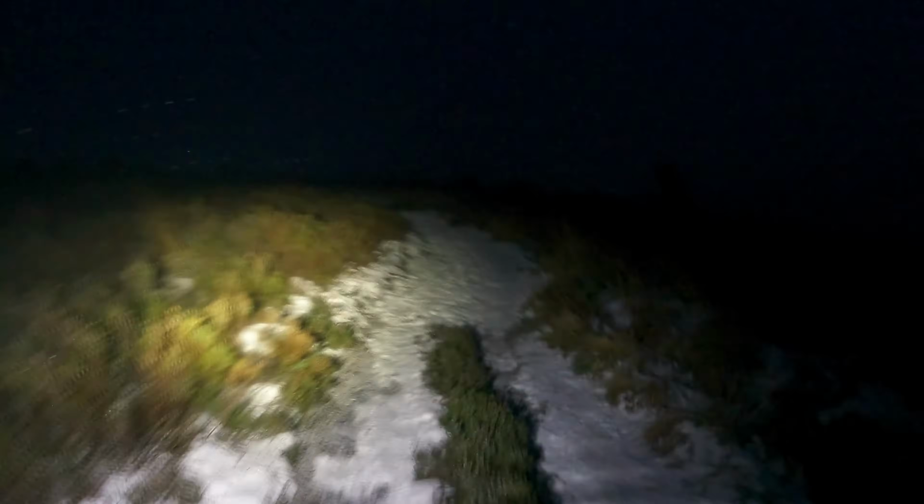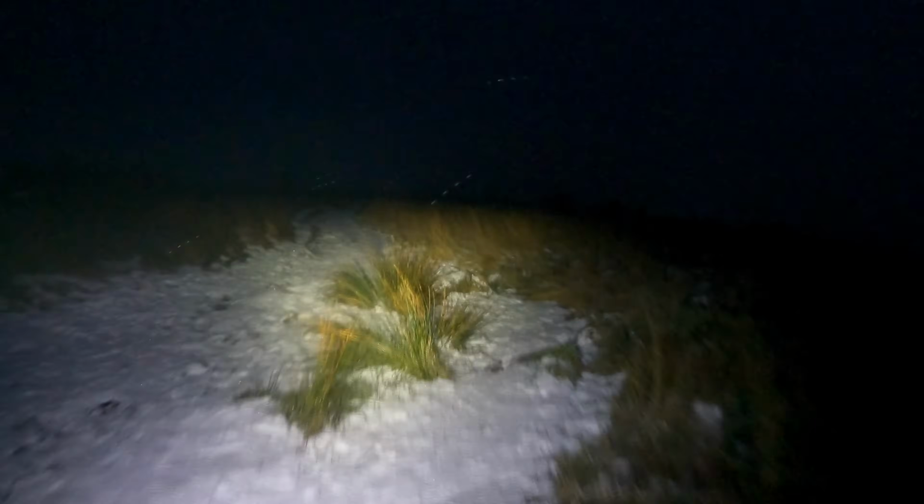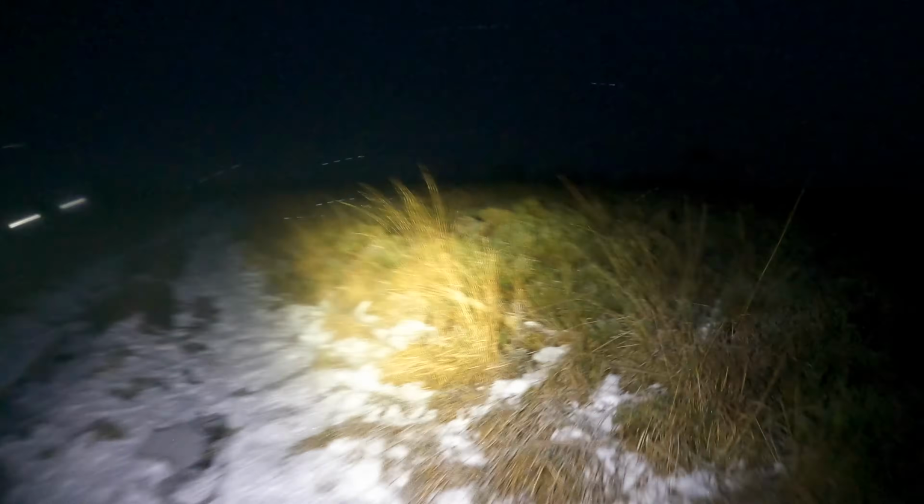Having some fun. The light at the moment, it's on its lowest setting. That's on the middle setting. You can see that, I can see perfectly fine. It's so bright, so bright. And I'll just get past this tricky bit here, and then I'll flick it to its biggest setting. There we go, so now it's on its biggest setting.